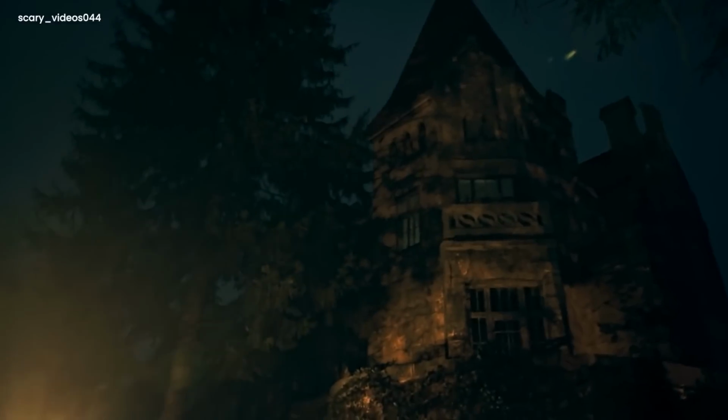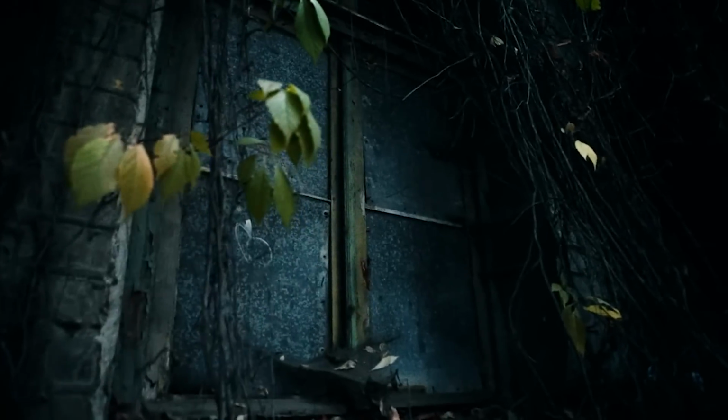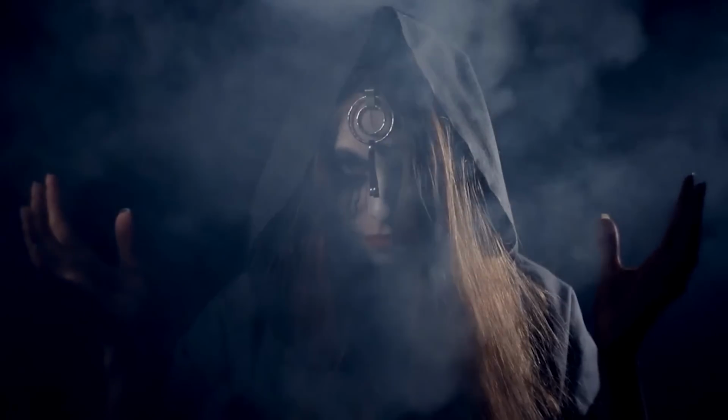Black Witch. Let's picture a dark abandoned house in which the camera captured a chilling and mysterious sight. Amidst the pitch-black night, a flashlight beam revealed a cryptic figure, possibly a witch.